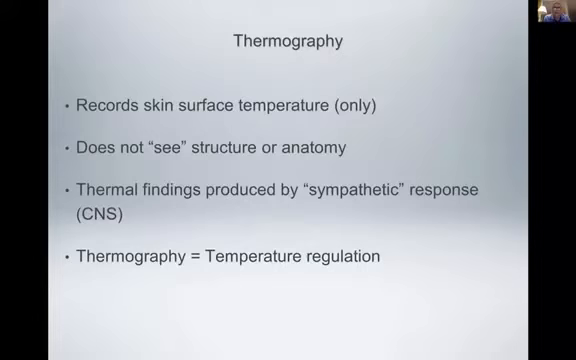And again, with thermography we're basically evaluating temperature regulation. And again, I do want to emphasize, we only see the skin surface, the top 5 millimeters of the skin. We don't see deeper than that. Okay.